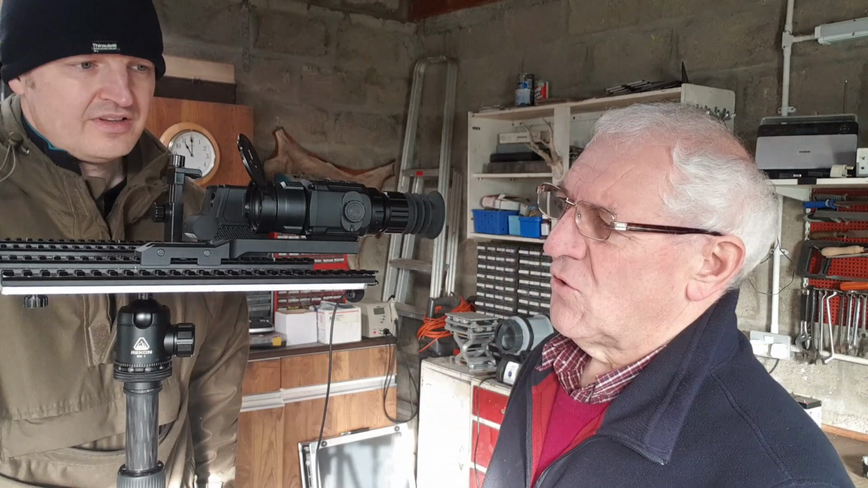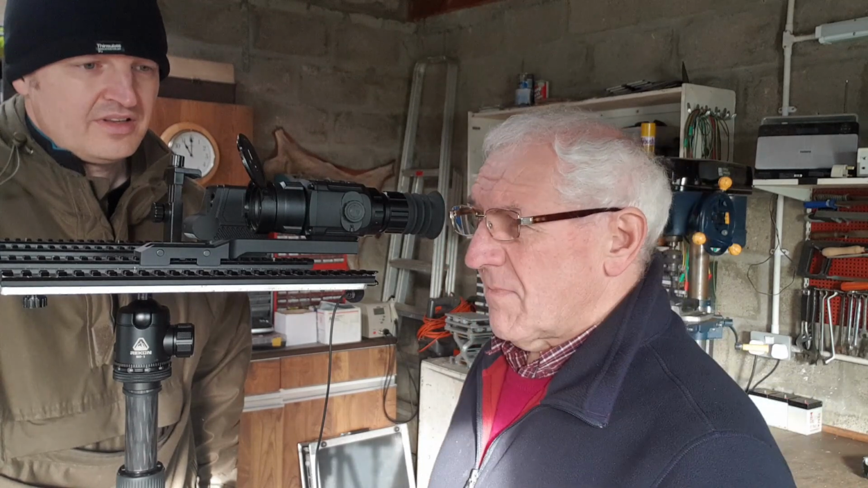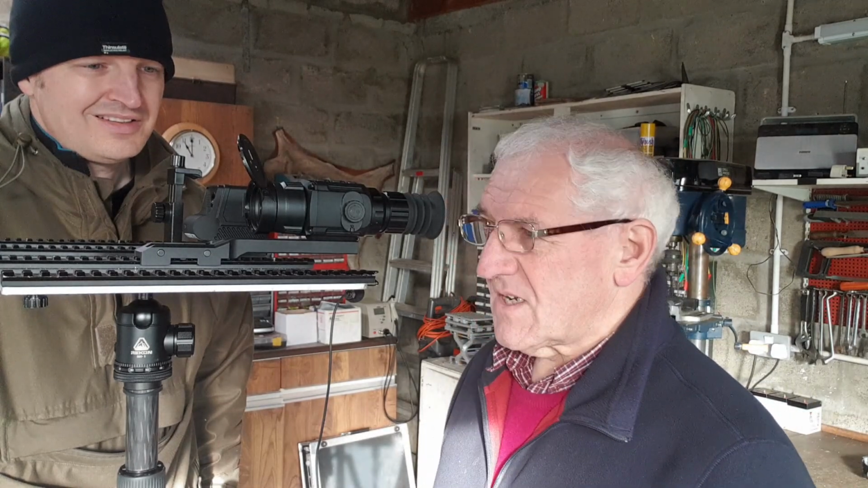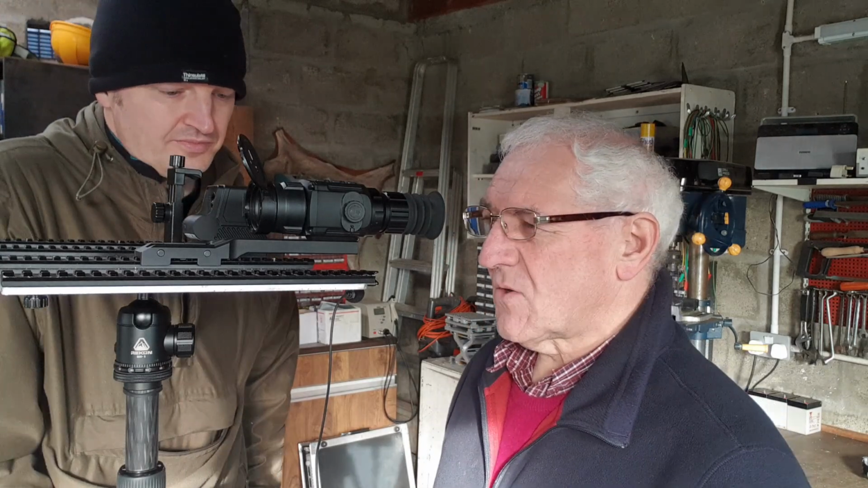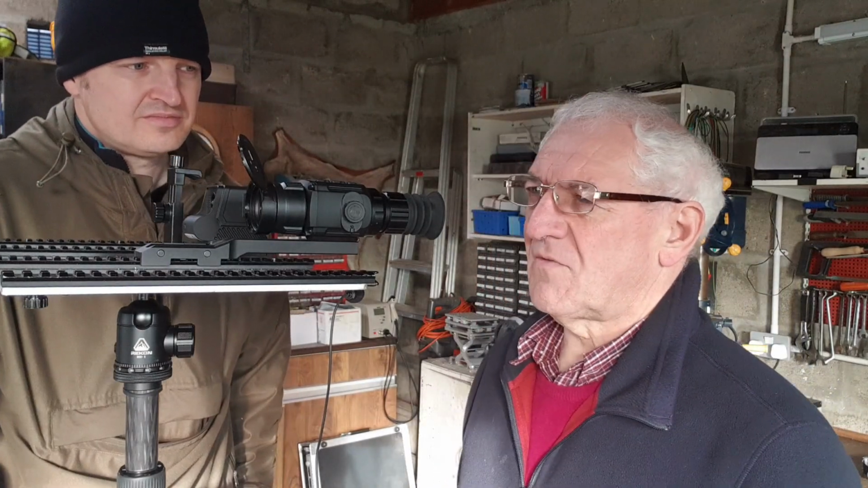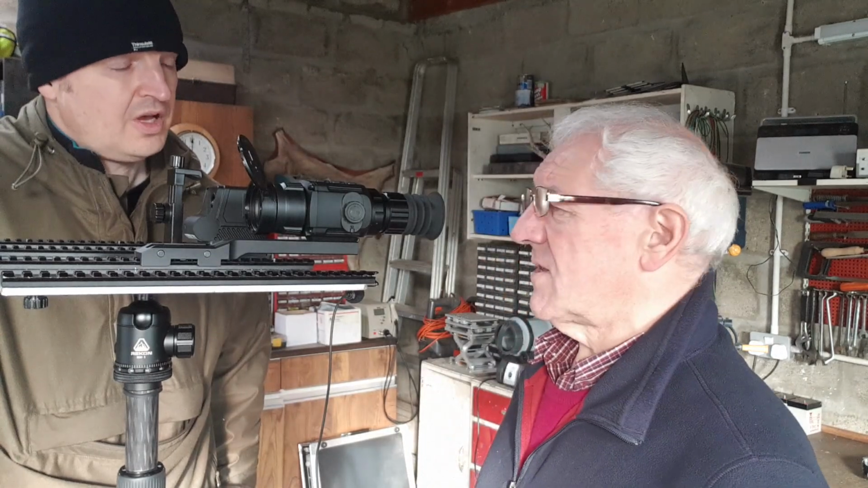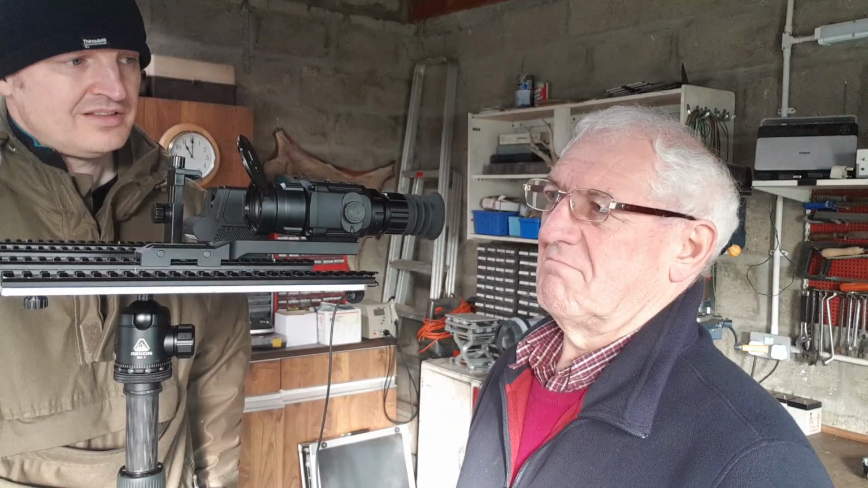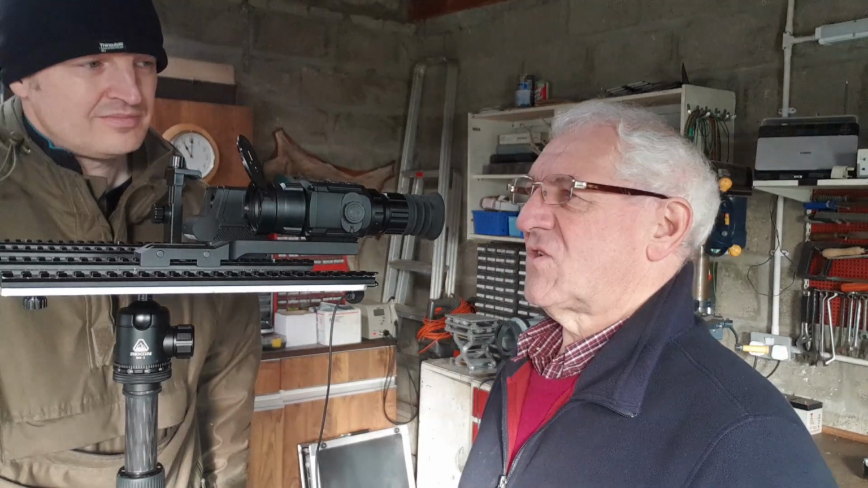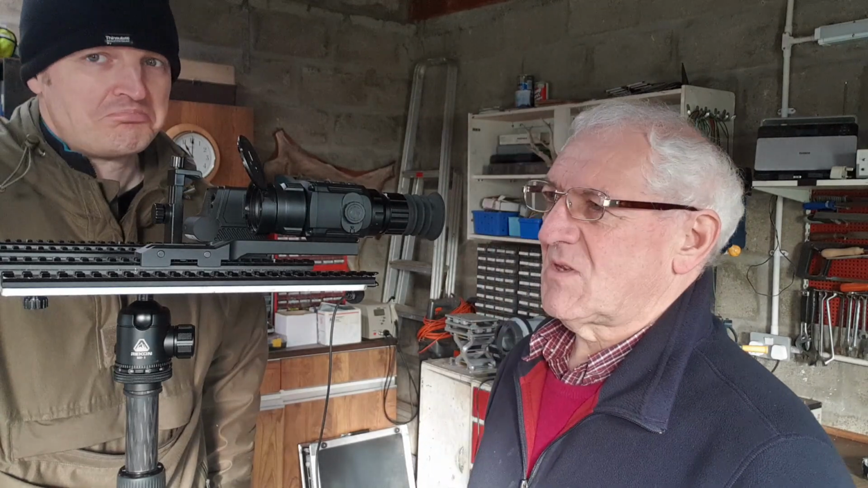I would have no hesitation in recommending this product for somebody that wants a spotter. As a scope, I'm not as keen on it, but that's a personal thing. We did originally have a little bit of an issue with it apparently switching itself off randomly. That has not occurred lately, and didn't occur the other night when I had it out. Unless I've got big, fat fingers and am touching the buttons at the wrong time, I don't know, but it seems to be behaving itself now.